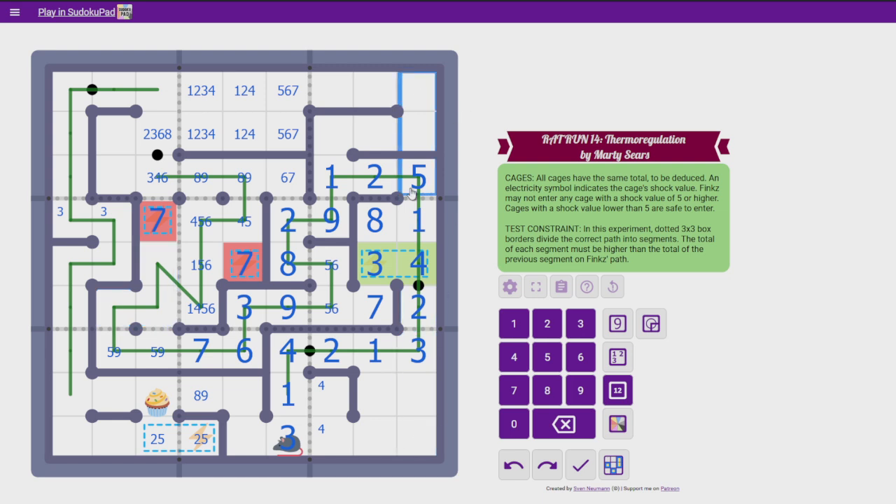Alright, let's do some Sudoku marking, because that seems like the only thing I can do at this point. 1, 2, 3, 4, 5, 6, and 9 are missing. These don't have a 4, because 4 is right there. 1, 2, 3, 4, 5, 6, 7, 8. These don't have a 4, because 4 is right there. Those aren't 3. There's a 3 up there. That wasn't very useful. That was not very useful, I'm gonna tell you that much.